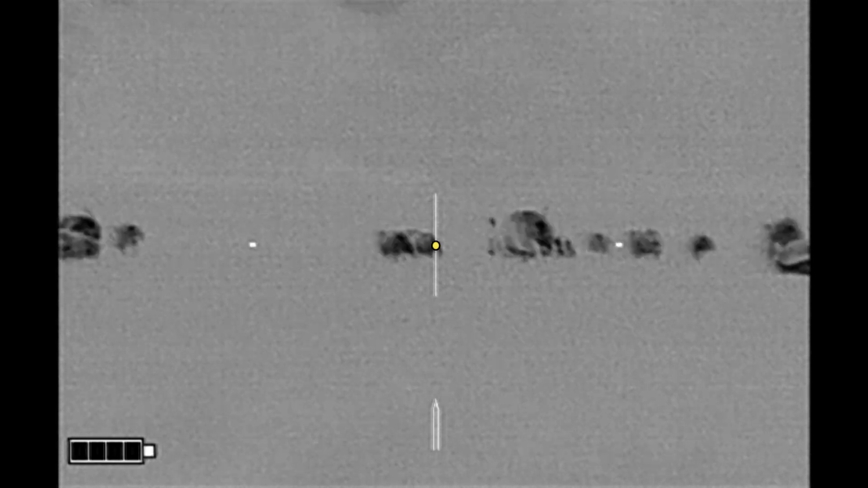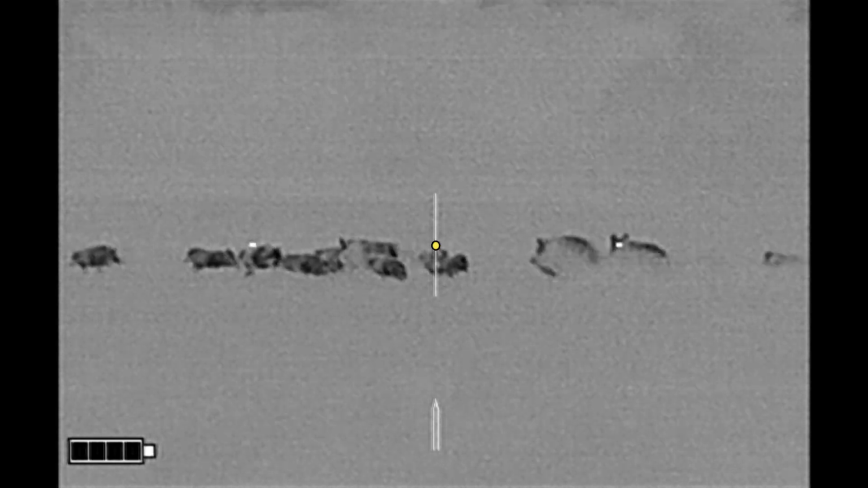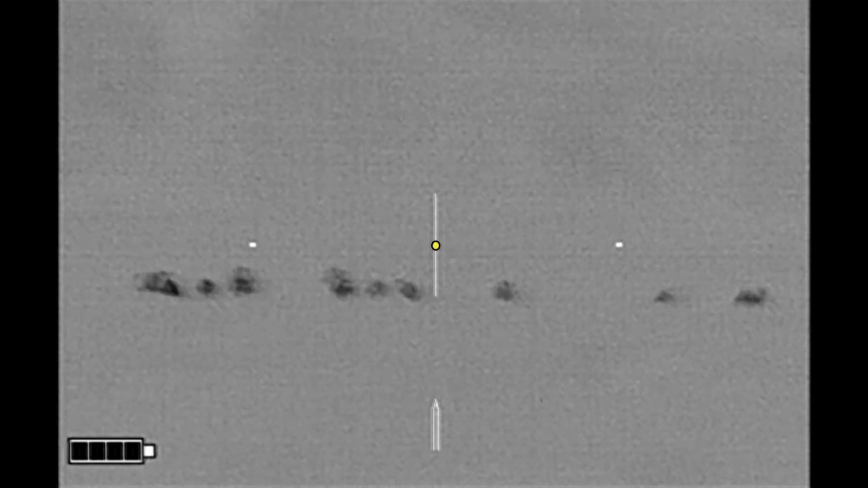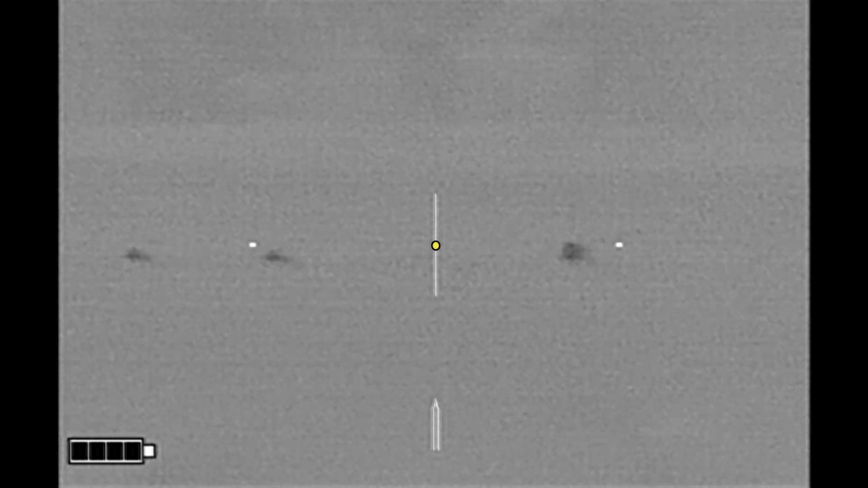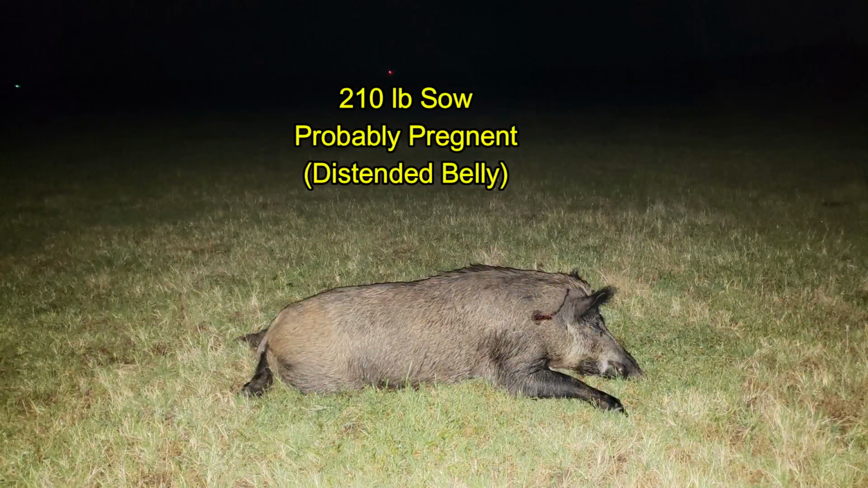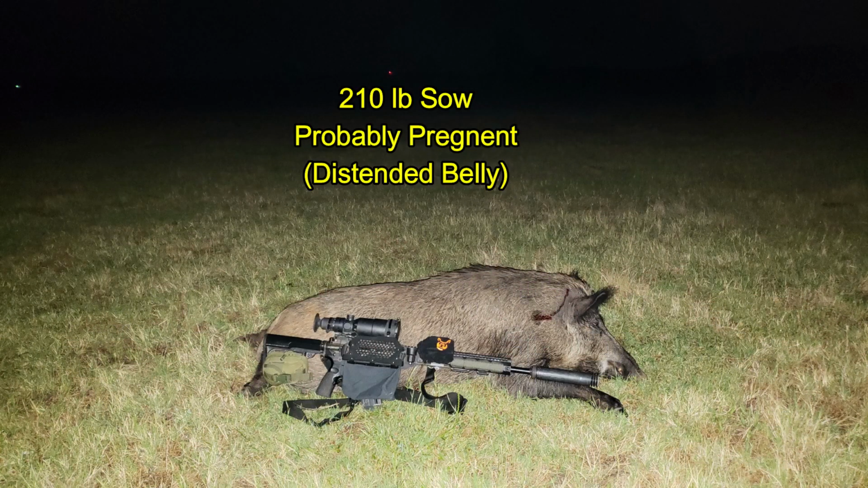She goes down. Too much lead on the second shot. Third shot hit. Fourth shot hit. Fifth shot was a miss. And I don't know the range, and so I'm going to let those go. The first sow down was a 210-pound sow that was probably pregnant.